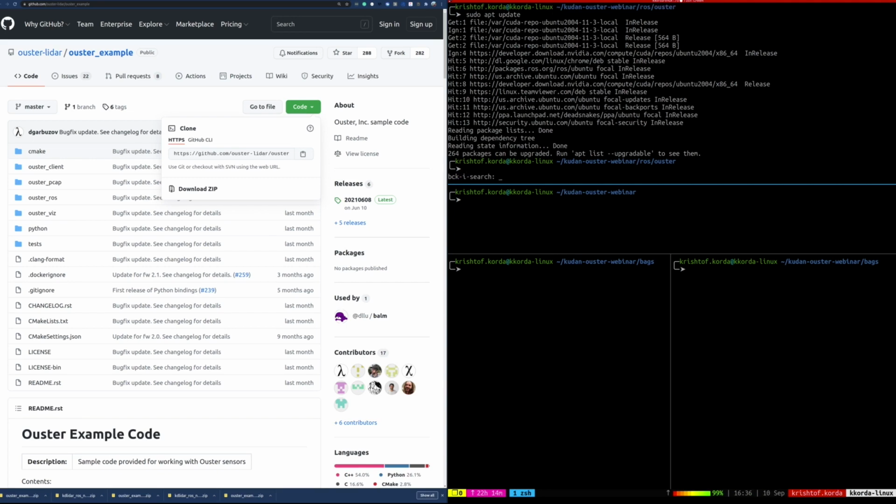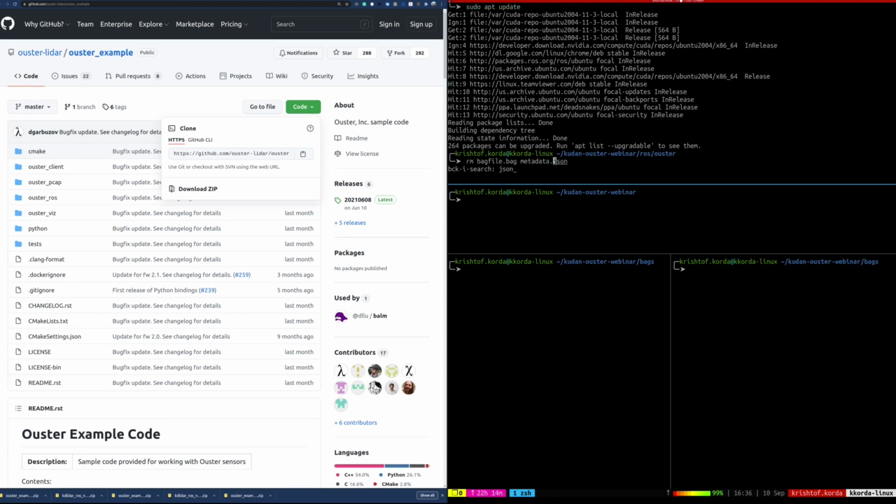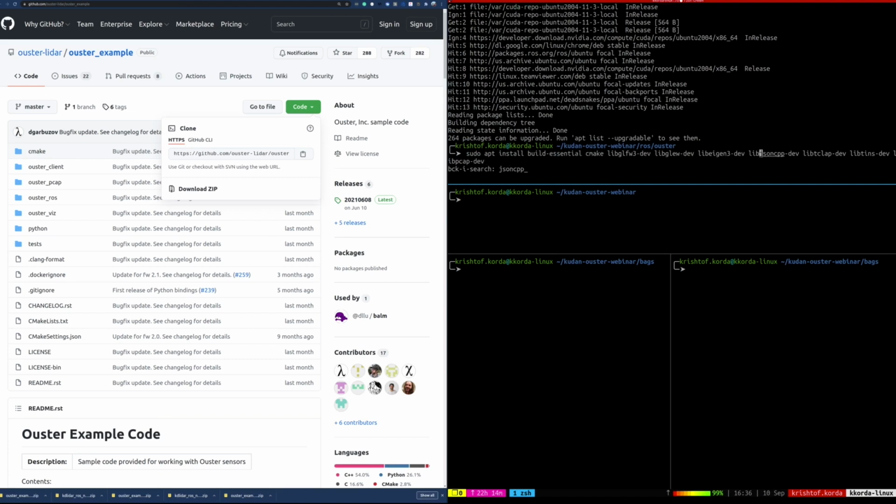So now I'm going to pull up a command that's going to basically install all the packages that we need. So JSON CPP. Great. So you can do this all in one command or you can do this individually. Basically, we're going to apt install all of these packages here that are all prerequisites for the Ouster ROS node.